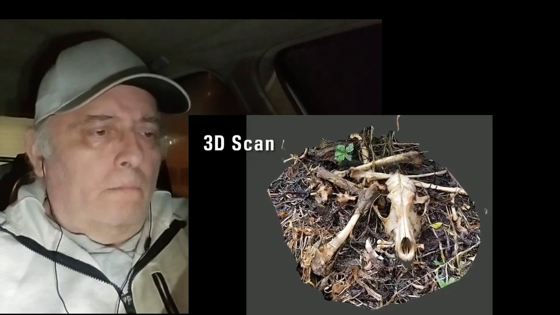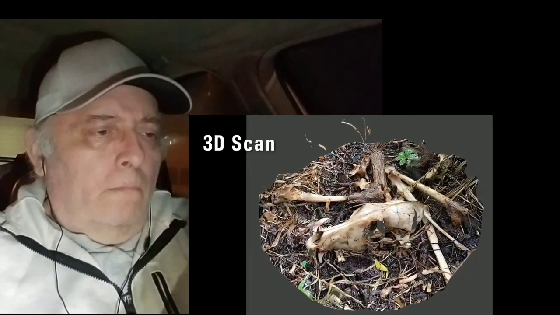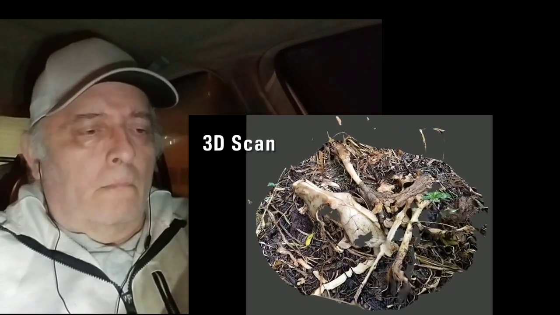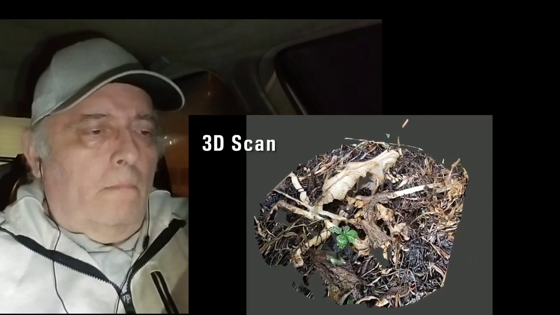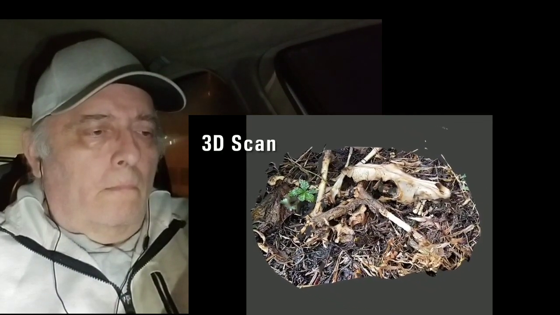A few days prior, in an area which is near, I took this 3D scan using LiDAR technology, which reveals details that the human eye cannot normally see, of a bone pile, which presumably is that of a coyote. We can see a well-preserved skull and a couple other bones surrounding it.